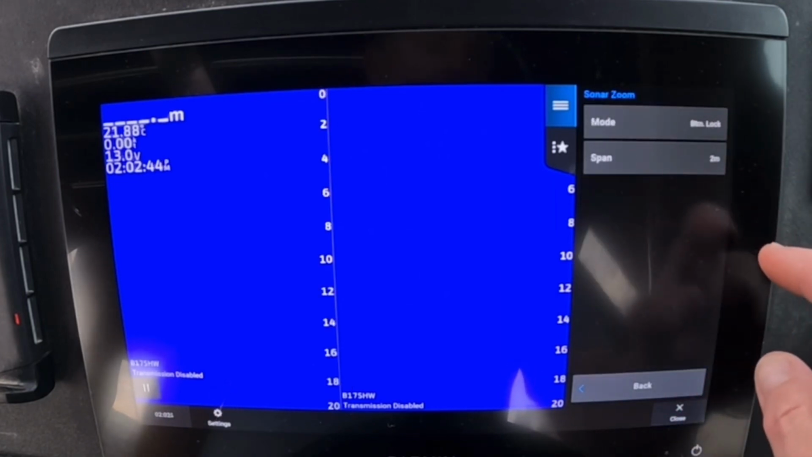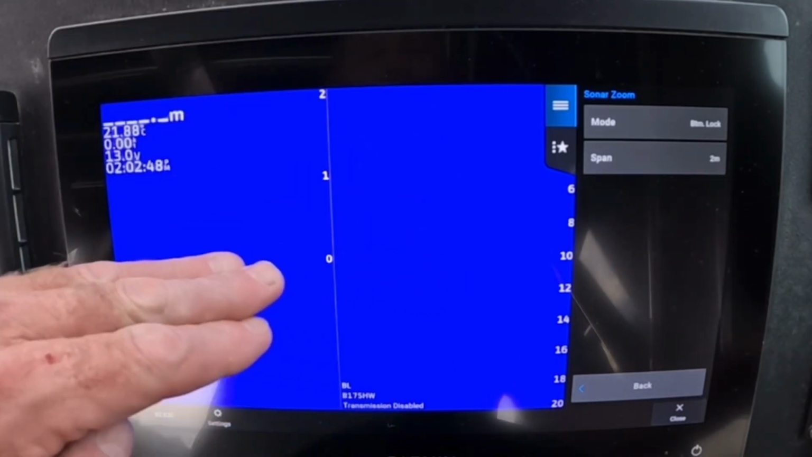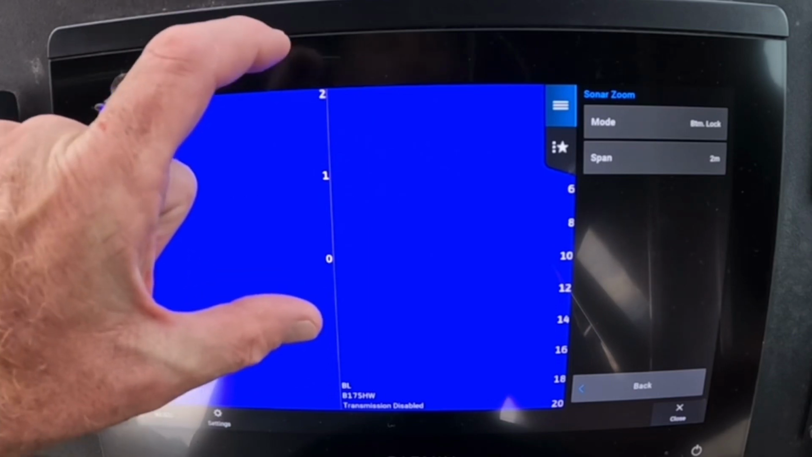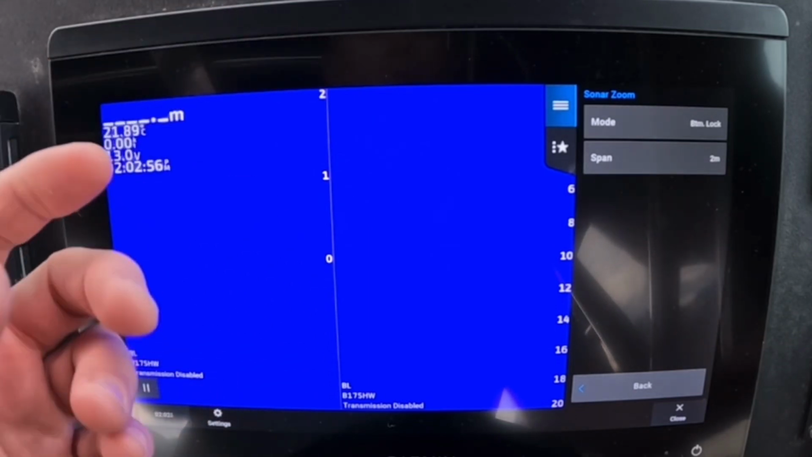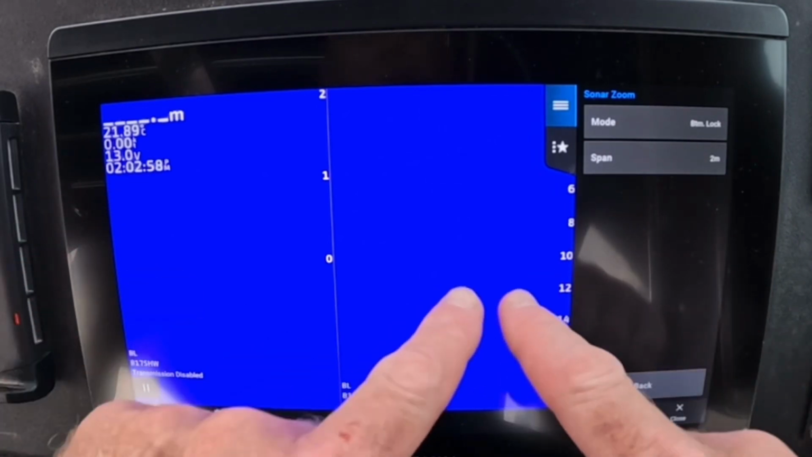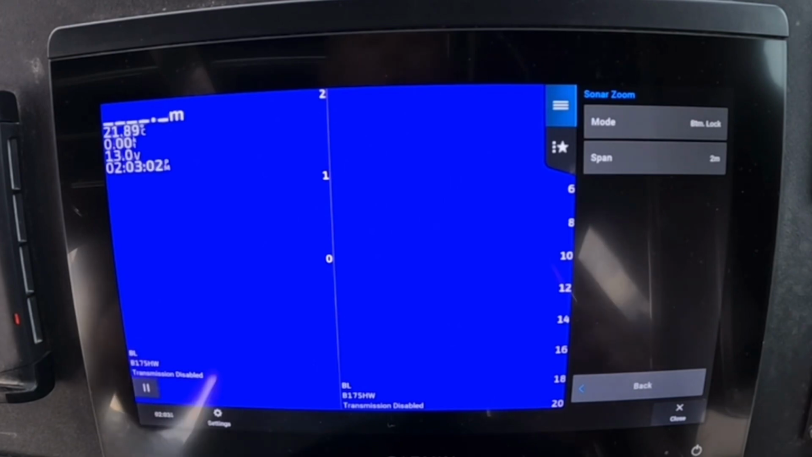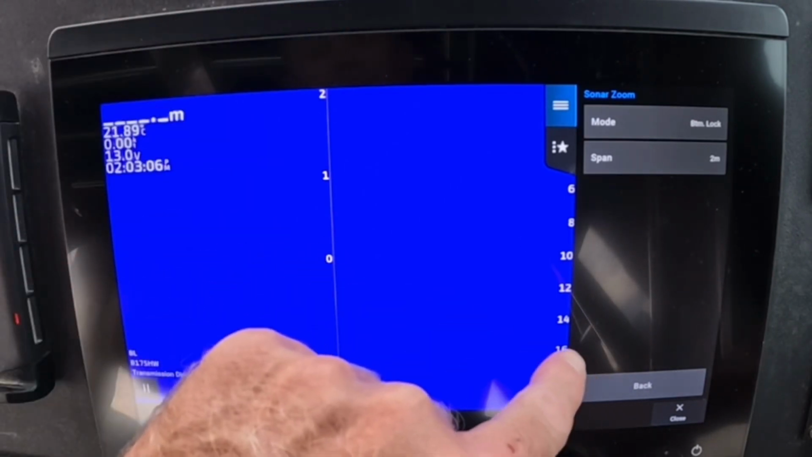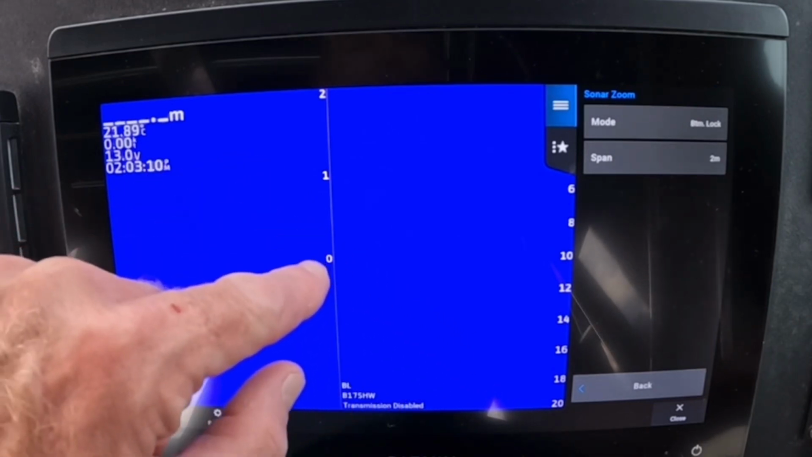Zoom. Now, in the zoom, there is a feature called bottom lock, which I explained before. It flattens out the bottom here and gives me a much more concentrated 1 to 2 or 3 meters, whatever I'm looking at. There's a magnifying feature as well, where you can drag it around the screen and zoom on certain areas. Cool feature as well. But I like the bottom lock. It just flattens out the bottom. I get my full fish returns over here, and this side gives me a much more elongated arch.